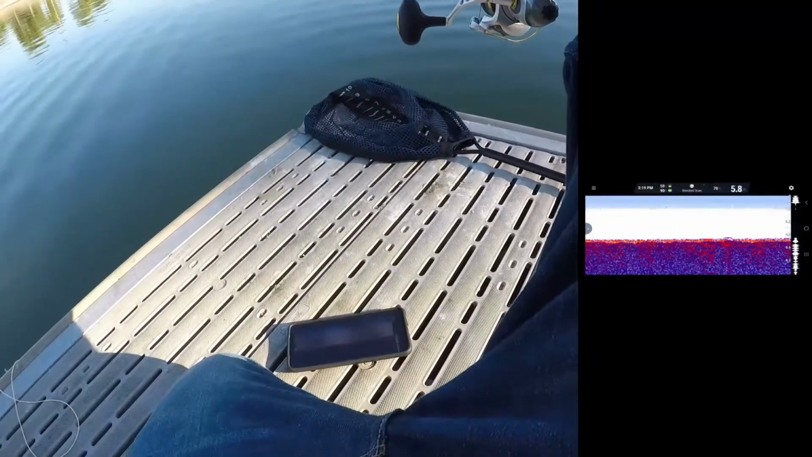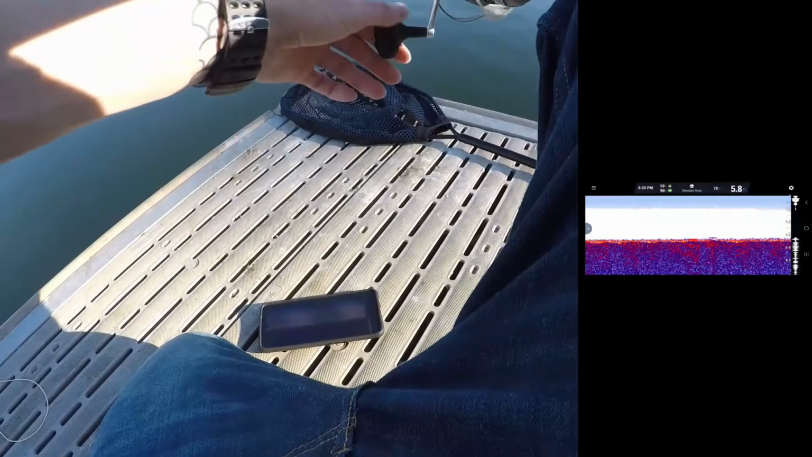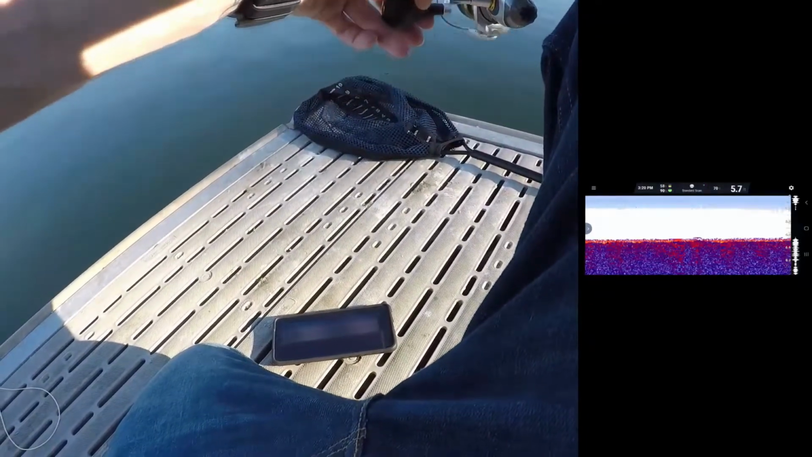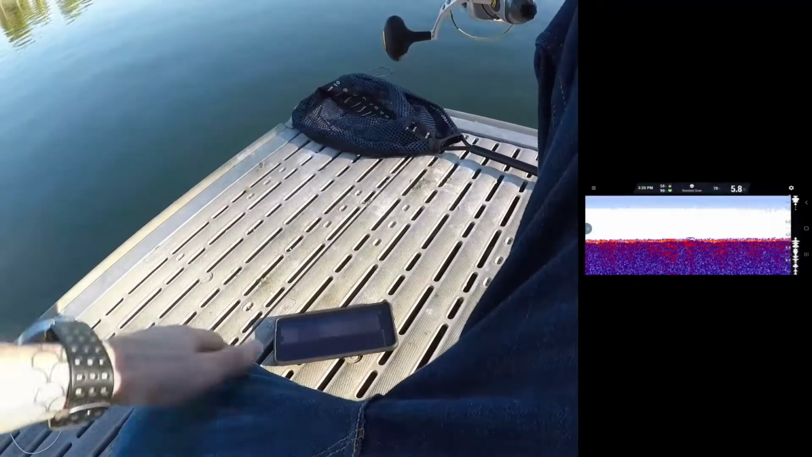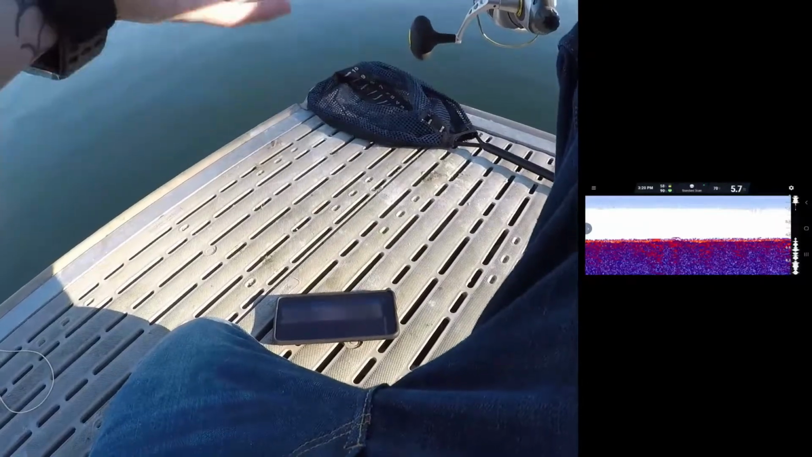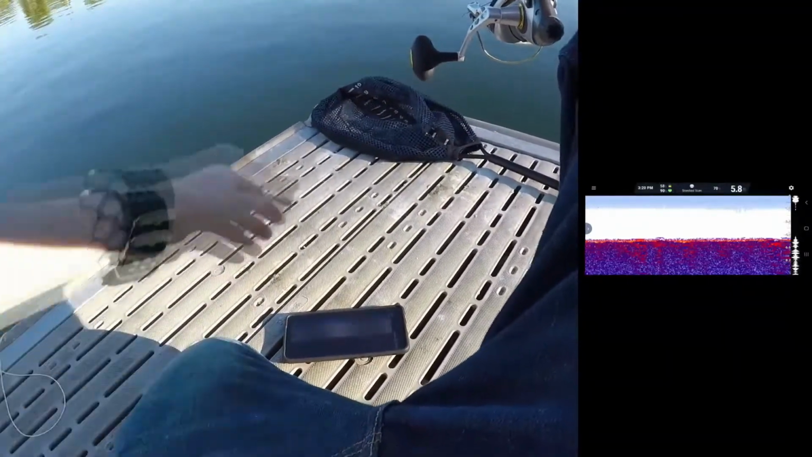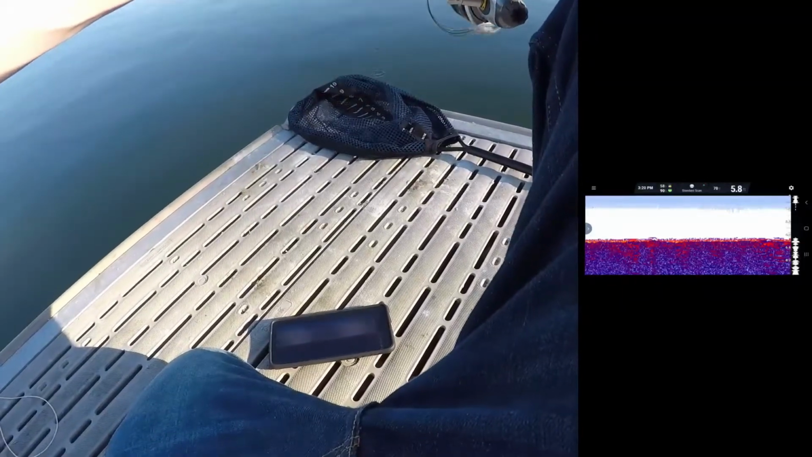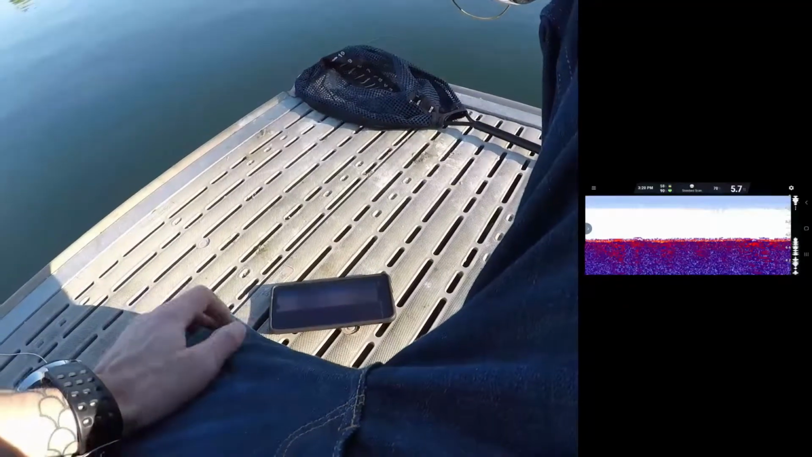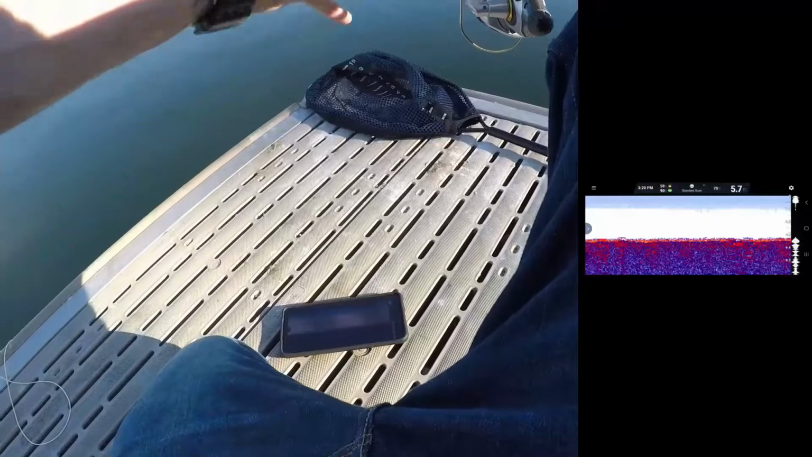Now, obviously, some of the benefits of using this, if you are a bank angler, or fishing from a pier, a dock, a kayak, or a float tube, is that this is a portable castable unit. What that means is that it has an internal rechargeable battery, so you don't have to worry about bringing a 9-volt, a 12-volt battery, a marine battery, or one of those made for float tube or kayak batteries with you on your trip. Just make sure that this thing is charged before you leave.